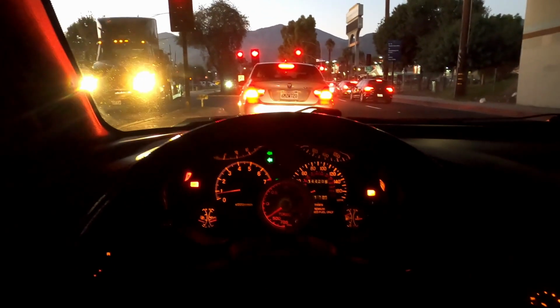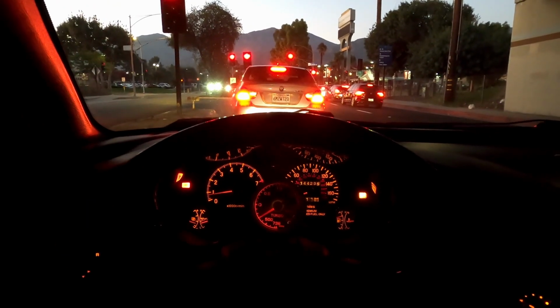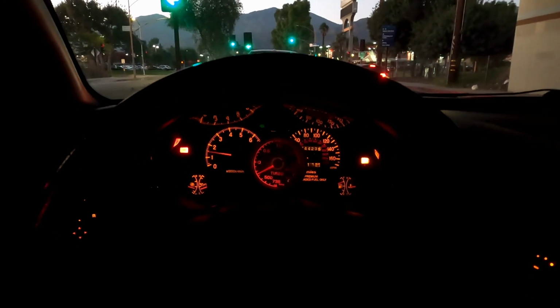Holy crap, guys. We're in a tunnel right now. Check this out. This thing is freaking loud. The cams make the whole car shake because I have polyurethane mounts.